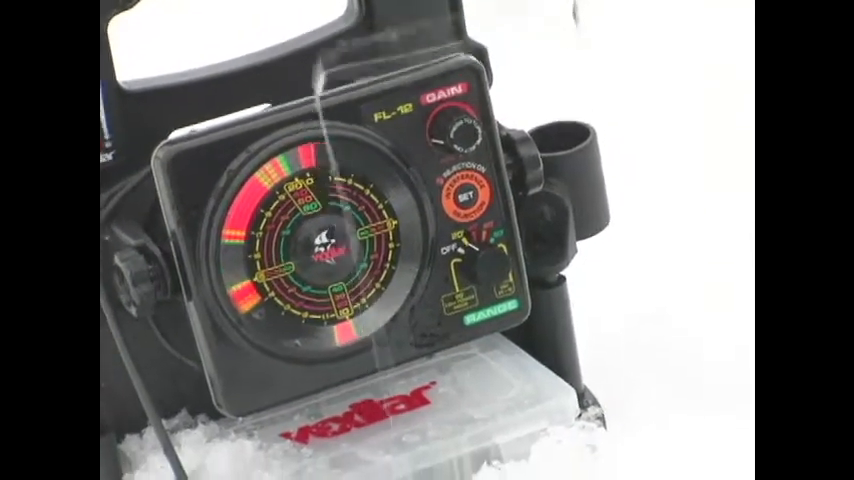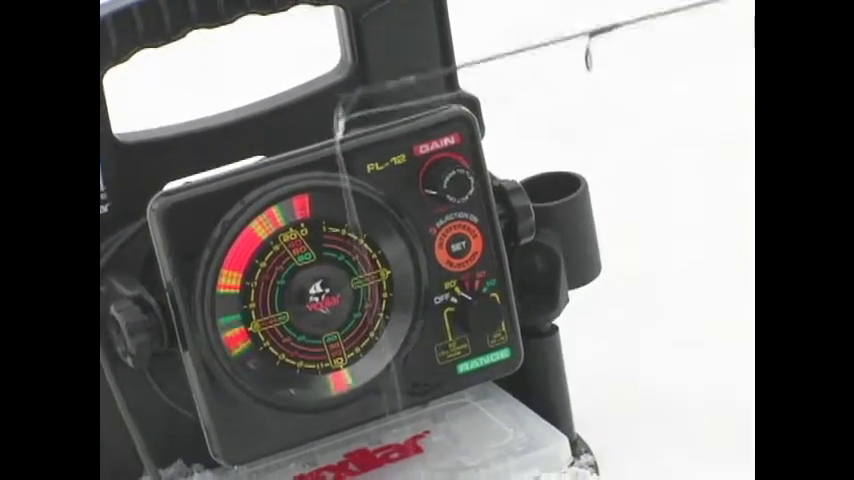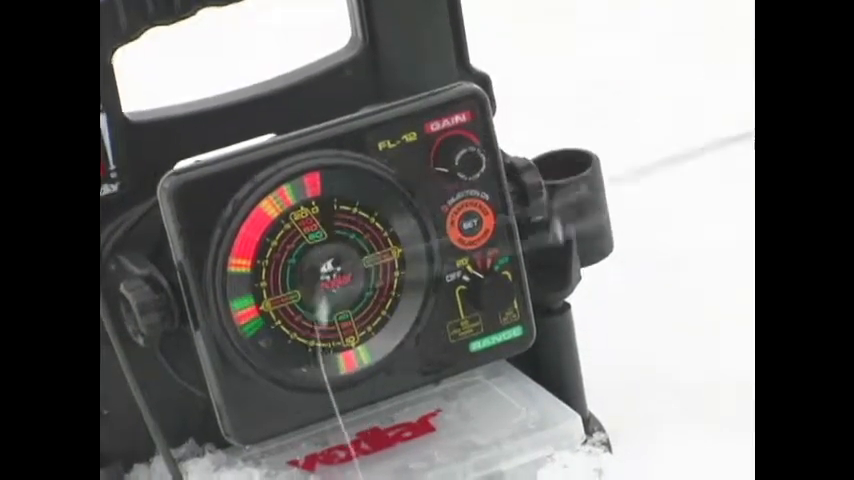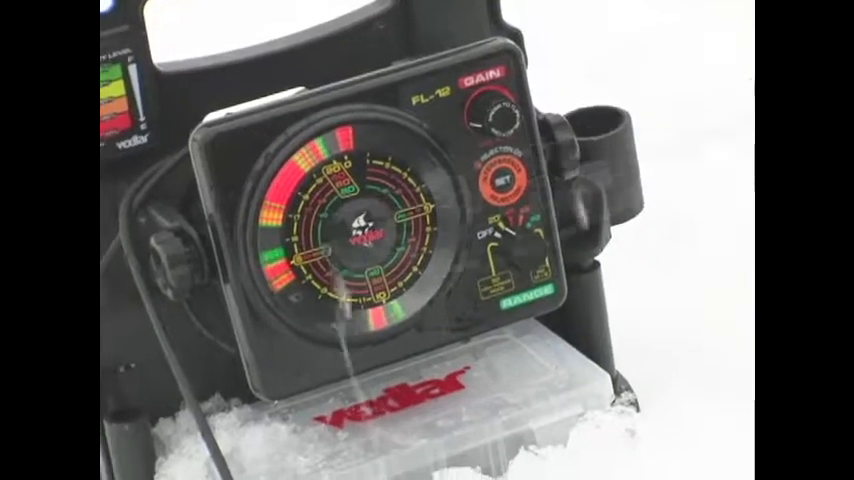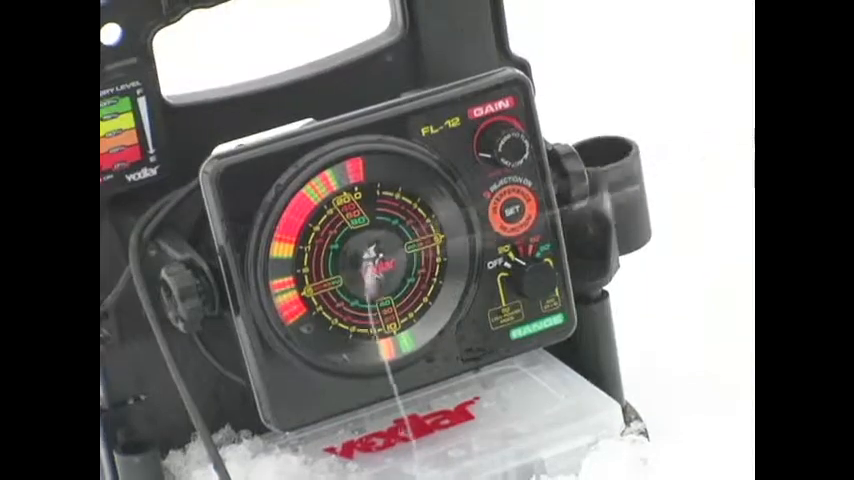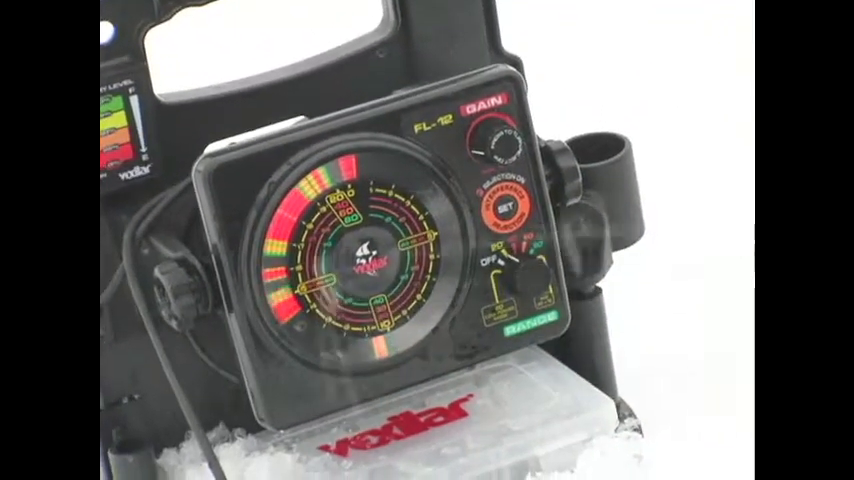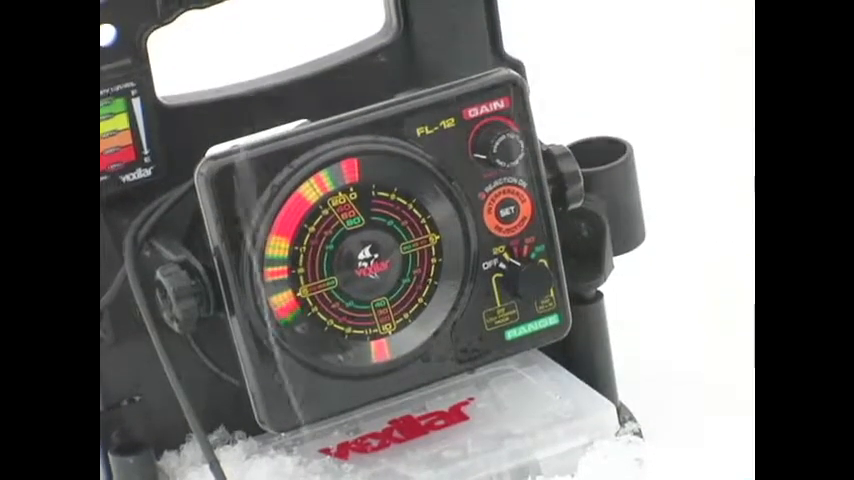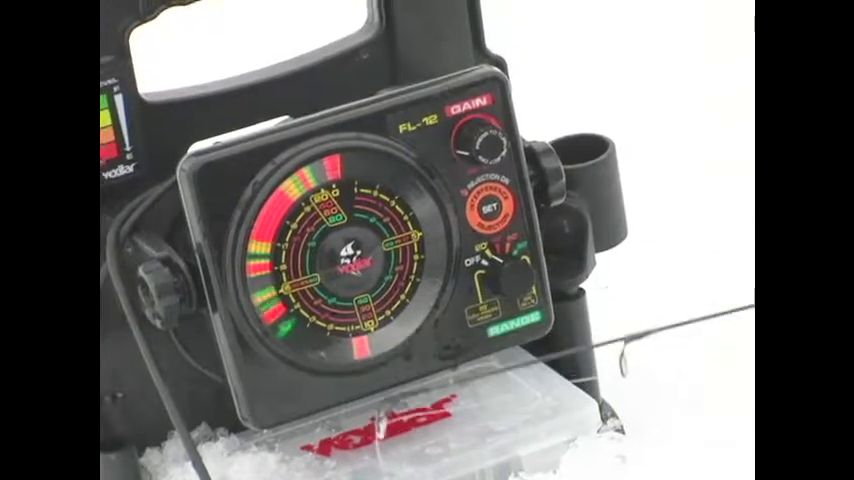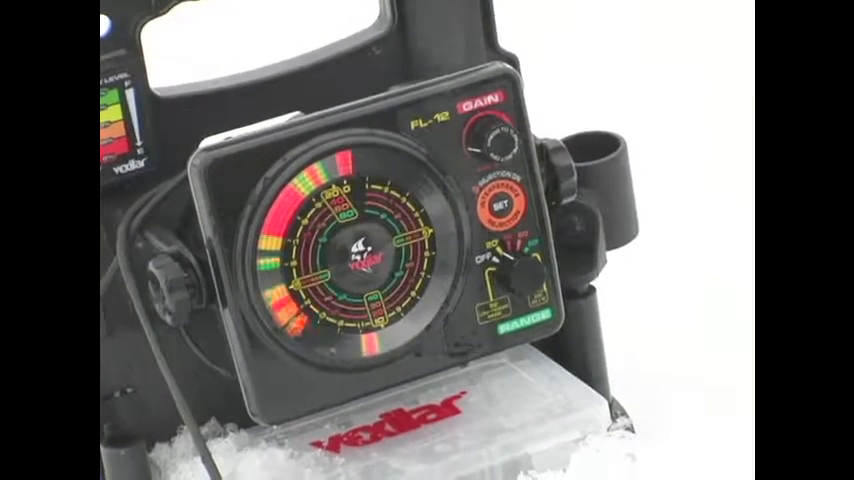I'm going to move my bait up just a little bit, see if I can get it to chase it up and bite it. That fish doesn't seem interested in my bait, but you know what? We've got all these targets down here. We don't need to spend any more time on that fish. That's the great thing about this unit. I know exactly what's going on beneath me. Since that fish isn't interested, I'm sure there are some others down here that are. Oh, and there we go.